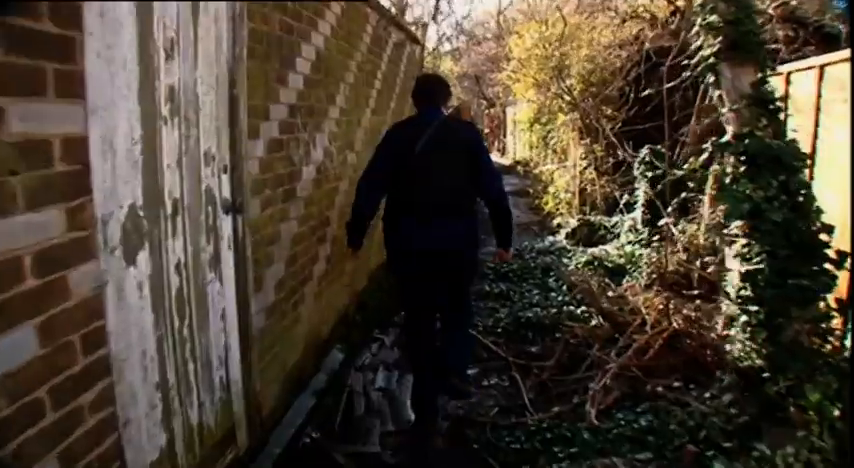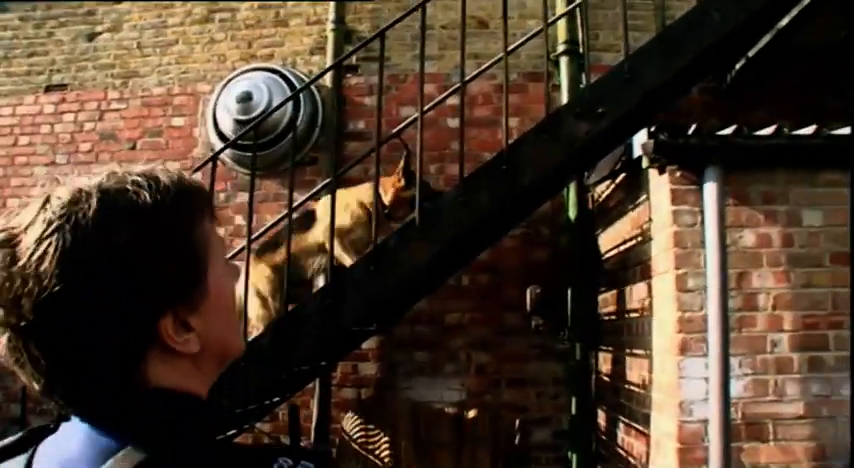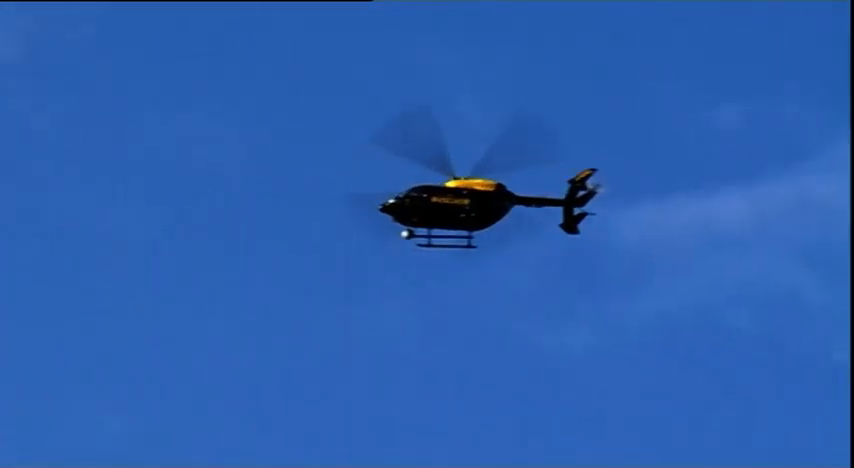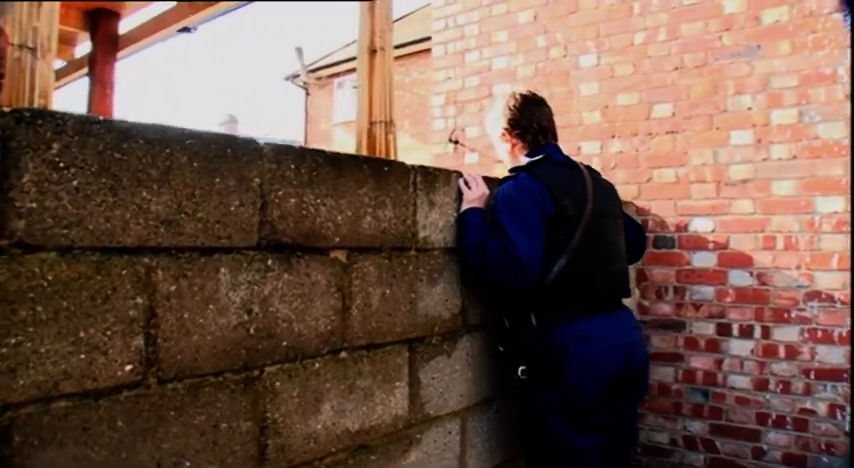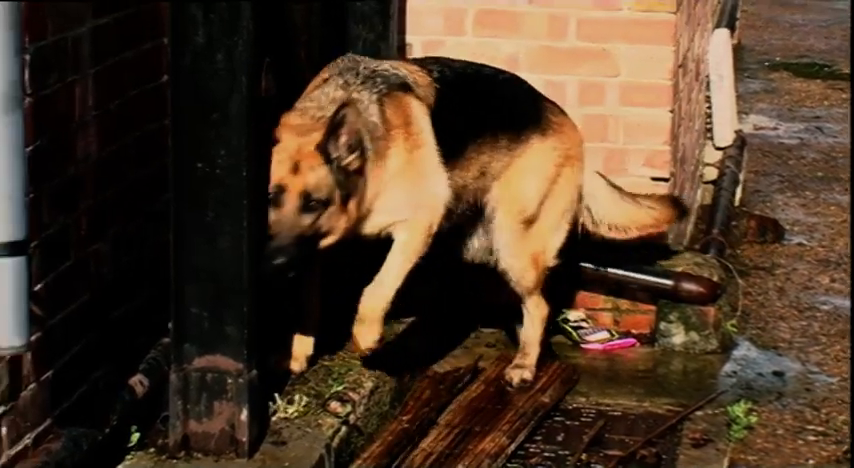In South London, German Shepherd Carly and her handler PC Chapman are still looking for the two teenagers who stole BMX bikes from the back garden of a house. Helicopter India 99 and its thermal imaging camera are also still on the case, but push bikes don't leave heat traces. It's becoming increasingly likely that the young thieves dumped the bikes and left the area before the police got here. But Carly isn't giving up.